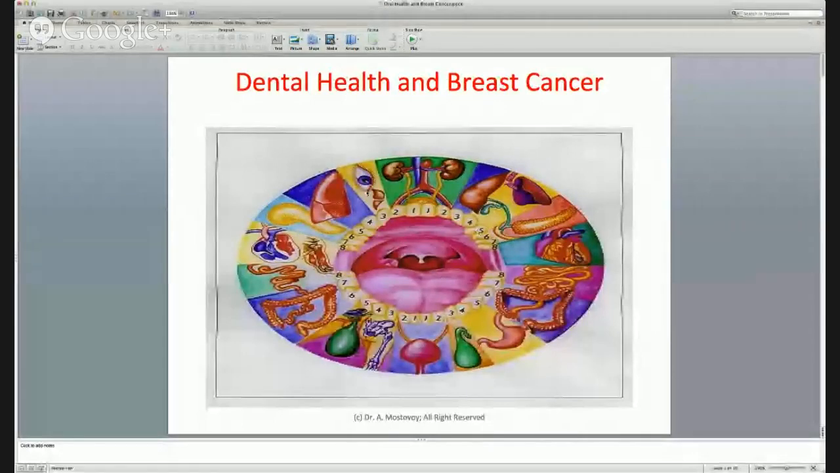And as you can see here, this is a mouth. I know it looks like a circle, but it is a mouth. And all around here, we can see upper and lower teeth. What's interesting is that in Chinese medicine, each and every meridian actually goes through your mouth and through your teeth. A lot of people get confused about meridians. Let's forget talking about meridians. Let's talk about an electrical grid.